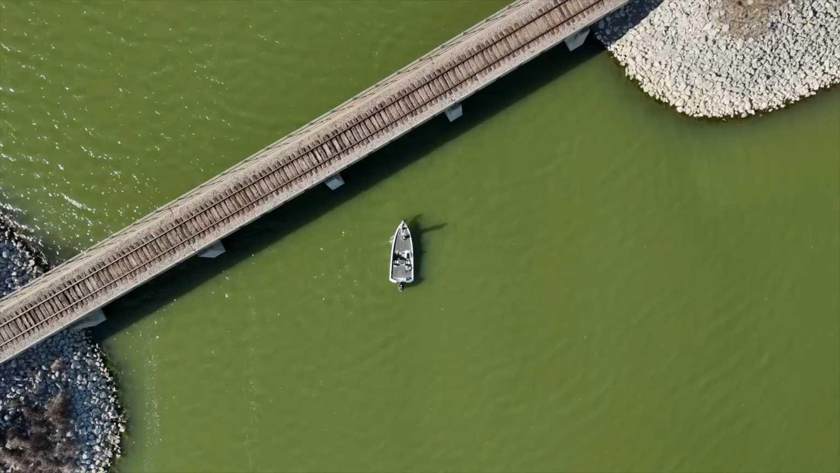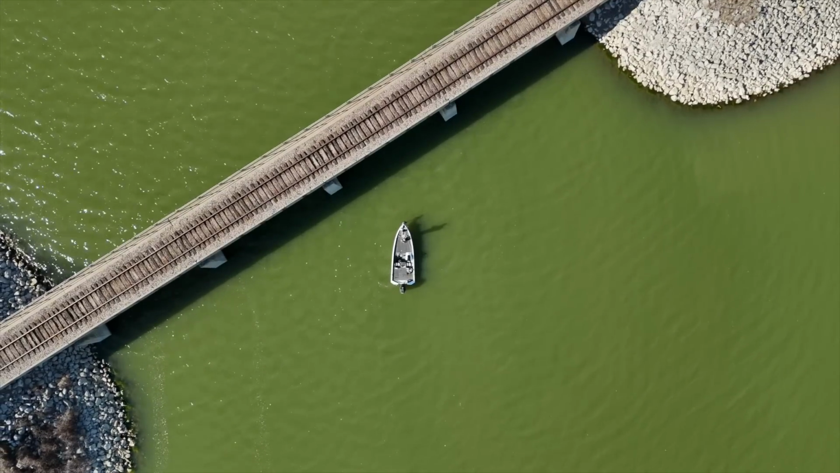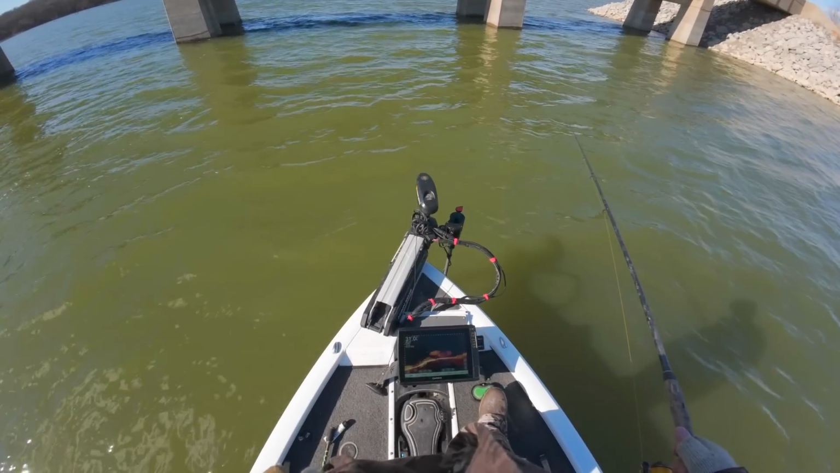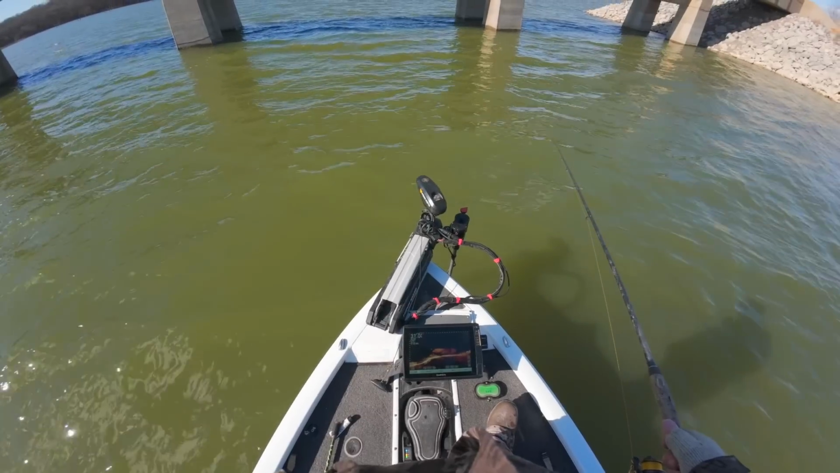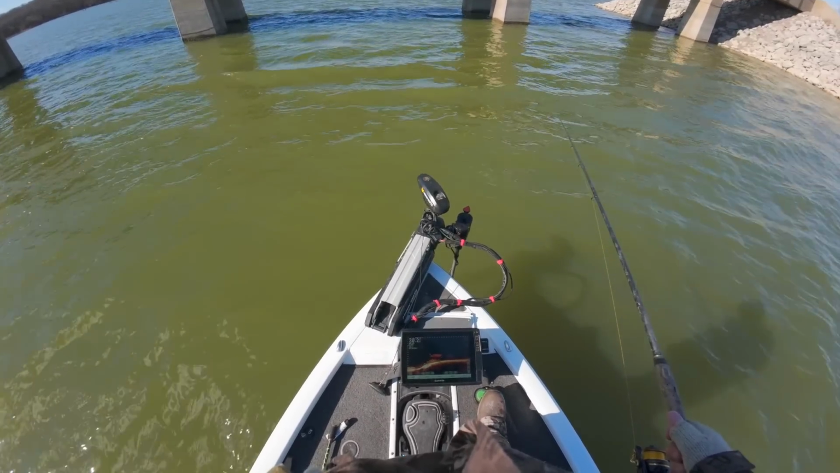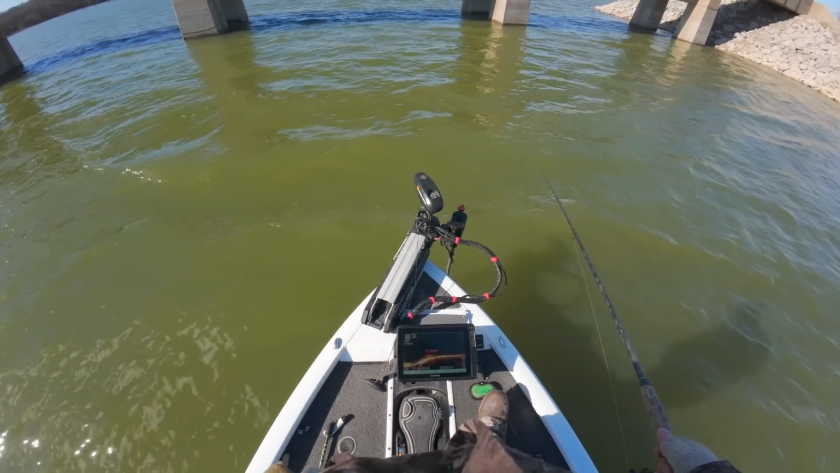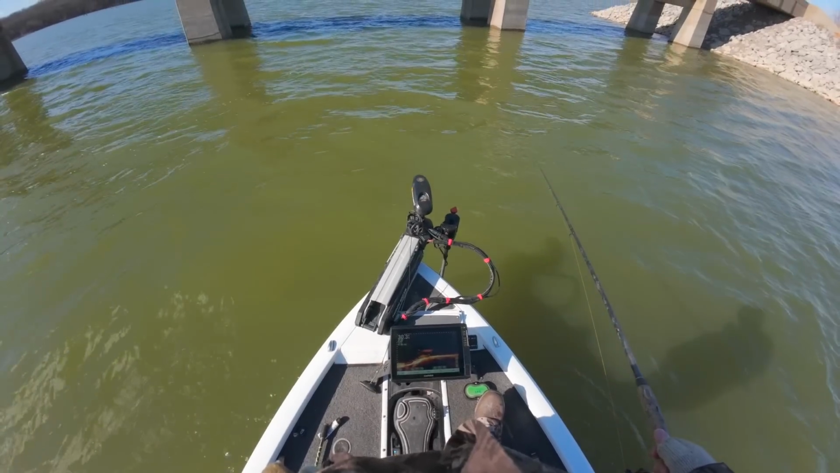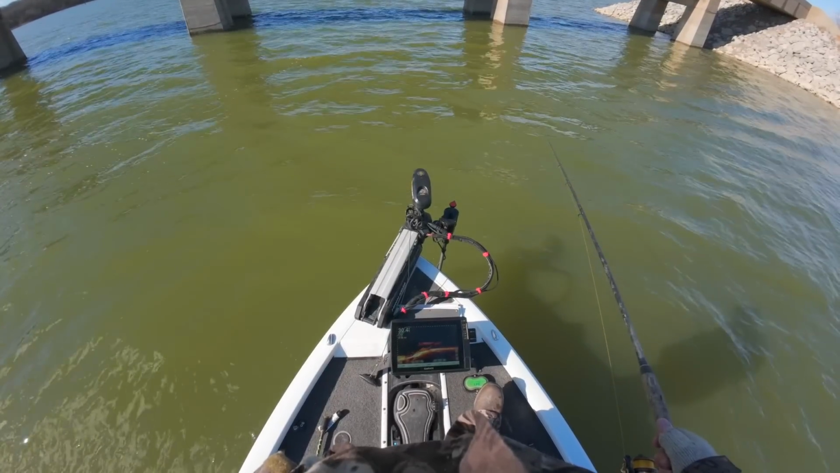Now, the advantage of having the forward facing is I know exactly when I need to raise it. But if you just found these fish on 2D and drop down, you could literally just let your lure sit there until it gets eaten, or integrate those rises. But my gosh, having forward in this situation is just nasty. Come on, that one should eat.